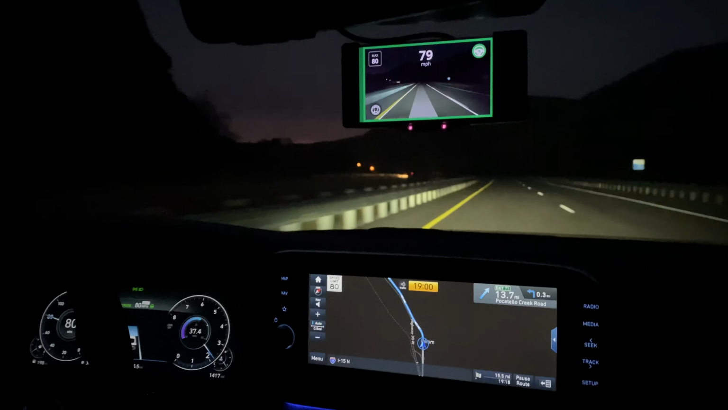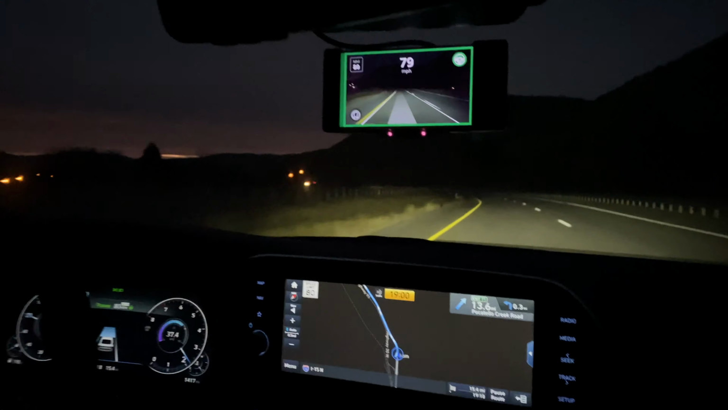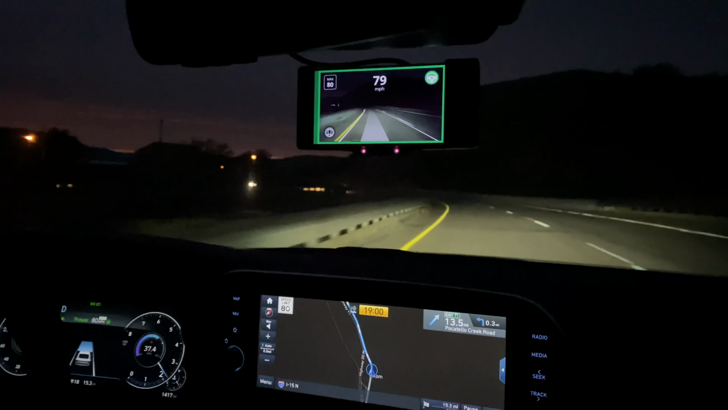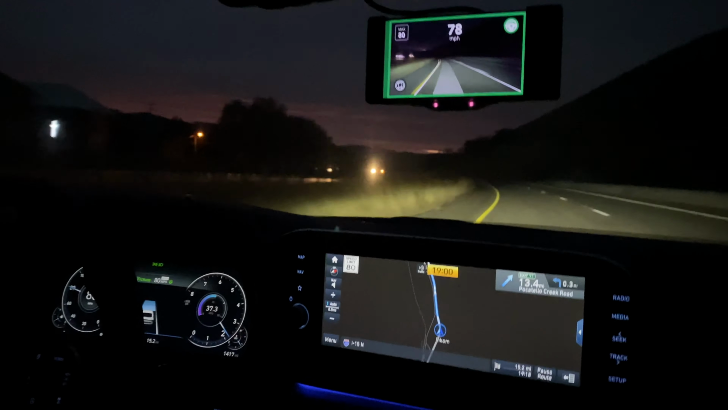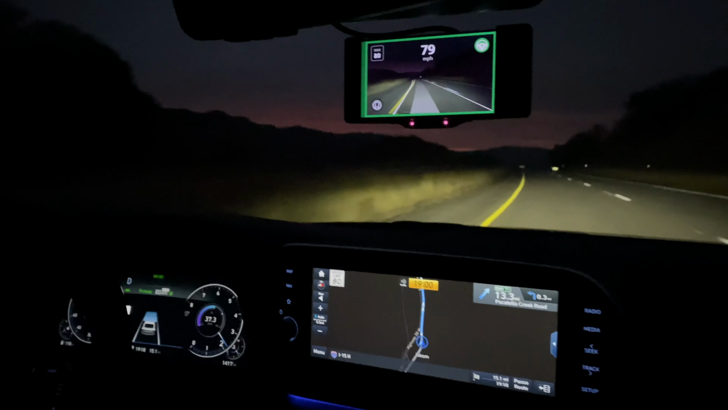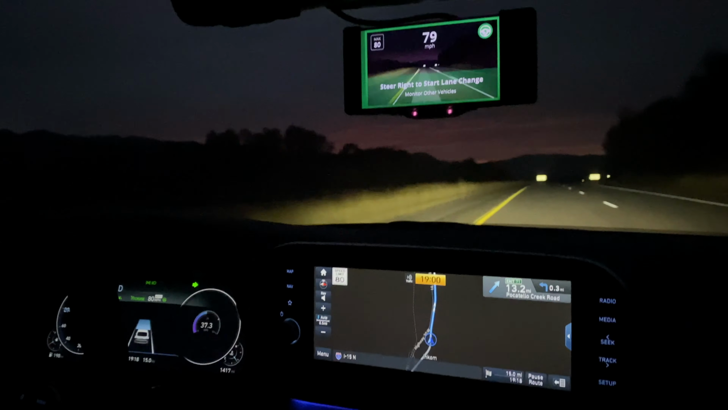Here's the turn coming up right here. It's a pretty sharp turn actually. And we're going to 80. Yeah, we're doing 80, so that's why it's a pretty sharp turn. Pretty sharp turn for doing 80. It's like a non-issue for it. That is amazing. And even in the left lane, the tighter of the two.